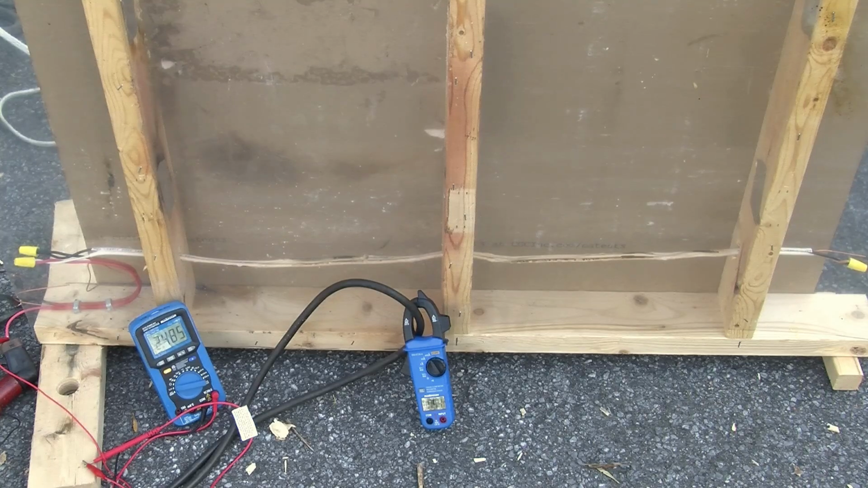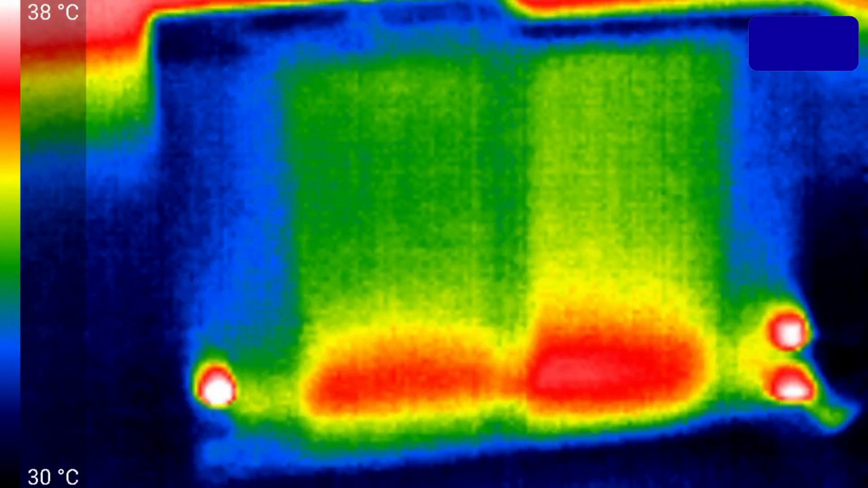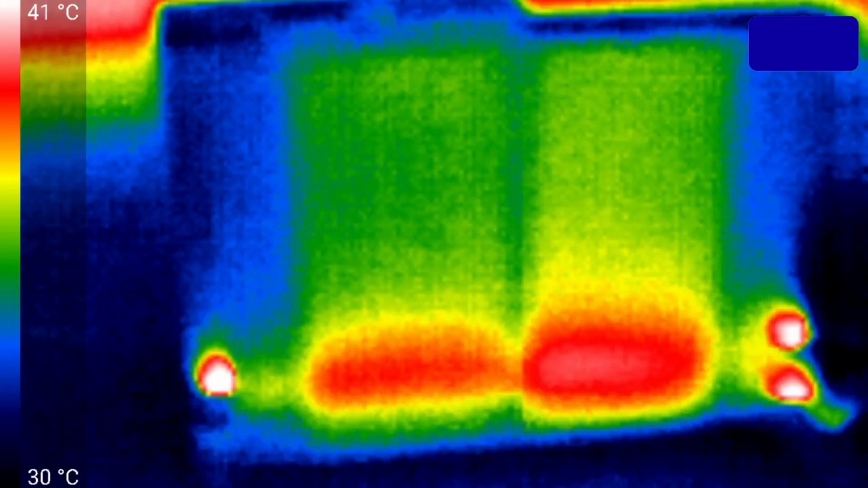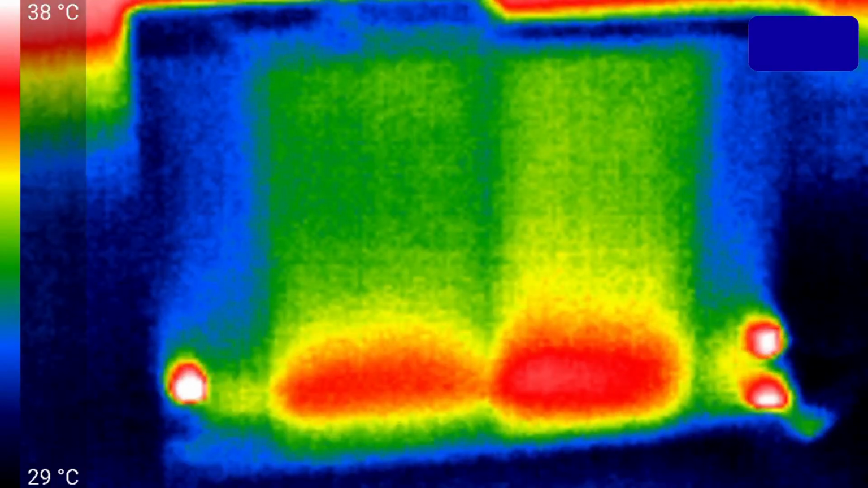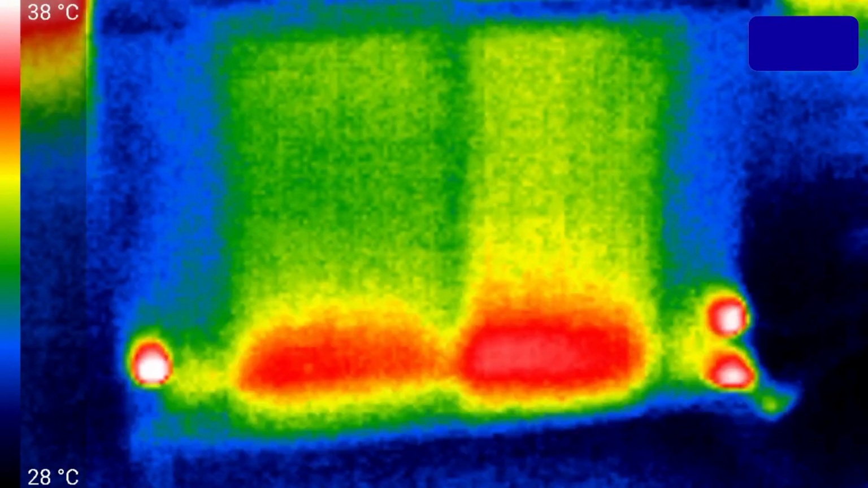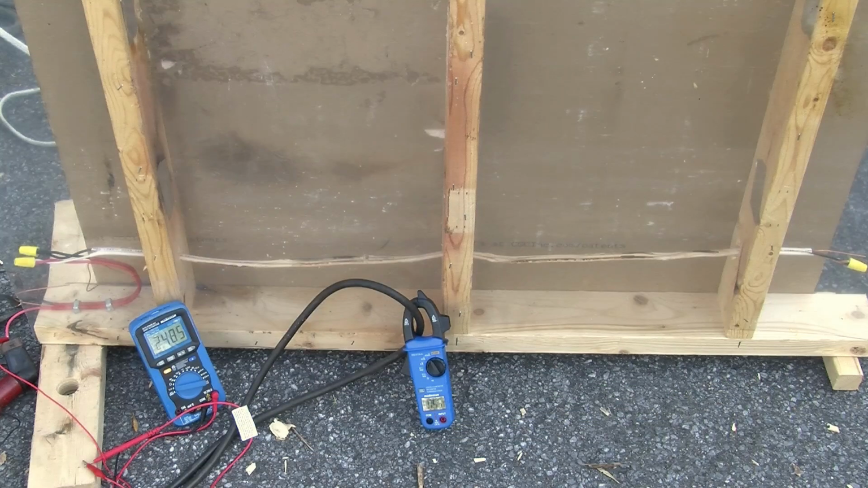So here's something for you. This is the back side of the wall. On the left you can see the end of the wire. On the right you can see where the current is being fed into the wire, and on the bottom you can see the warmth of the wire coming through the drywall, and that's showing up as about 40 degrees, so 10 degrees Celsius or 20 Fahrenheit higher than the ambient.